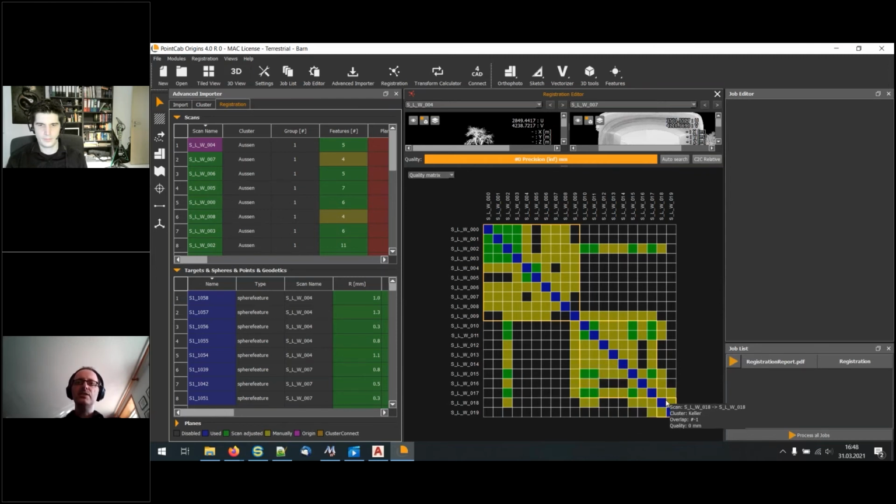Also, you see here for the small Scylla cluster, which scans have been used to connect them. This is the indication of which connections are very good: red means not good, yellow means it's okay, and green means we have a very good quality for the connection. But you can also change to the overlapping matrix.